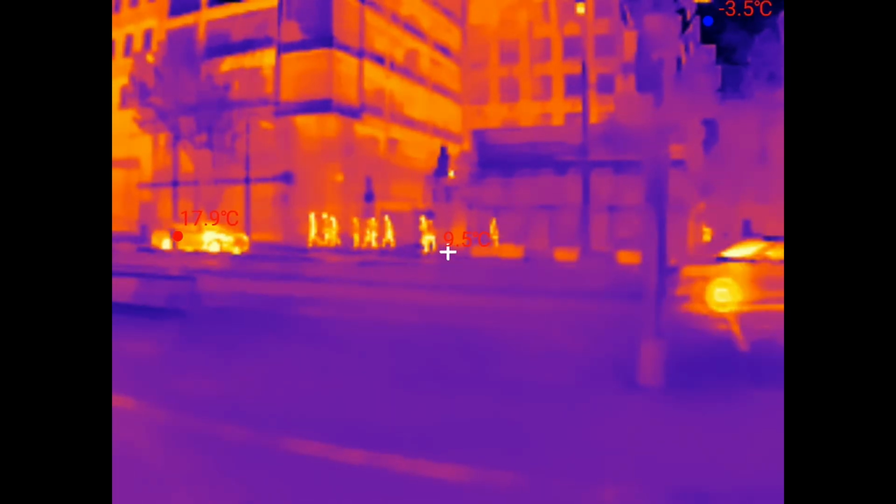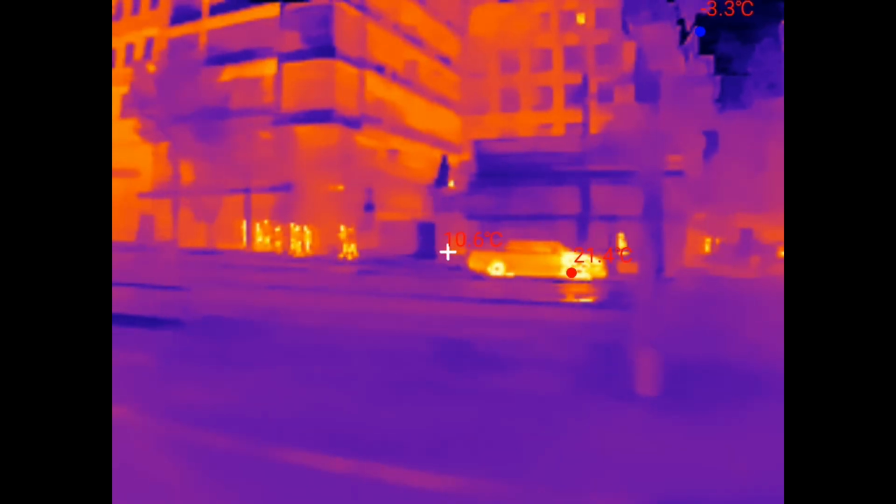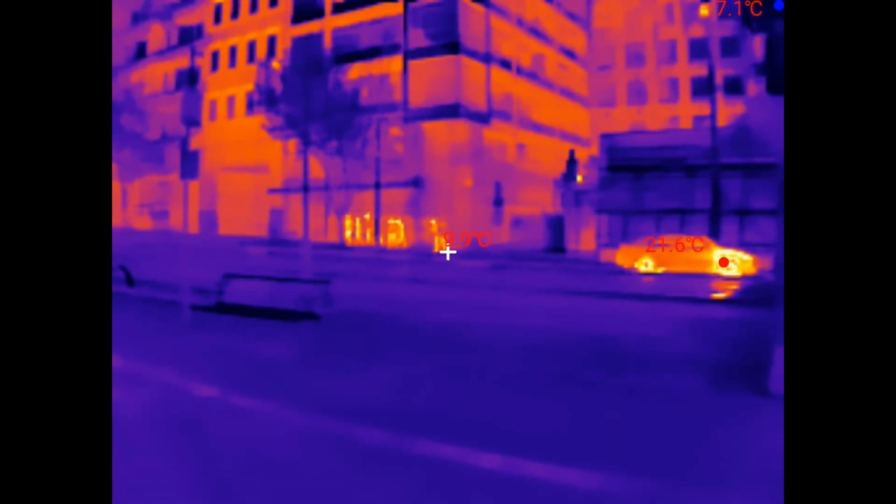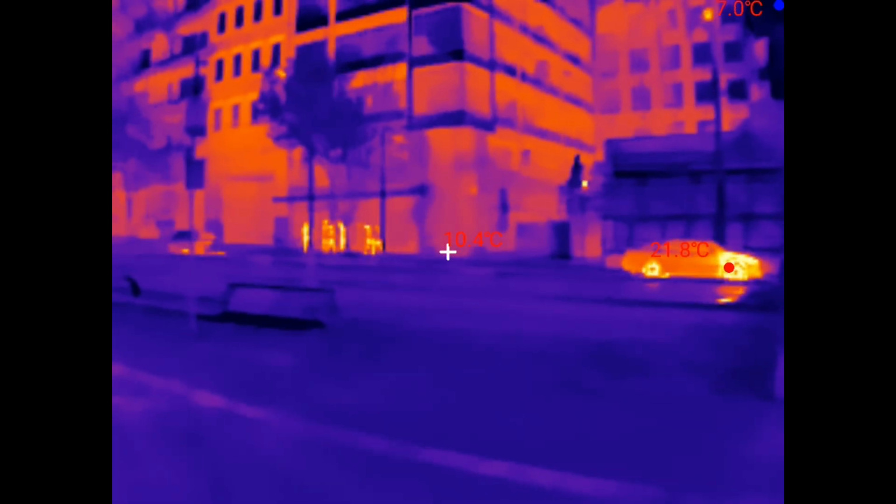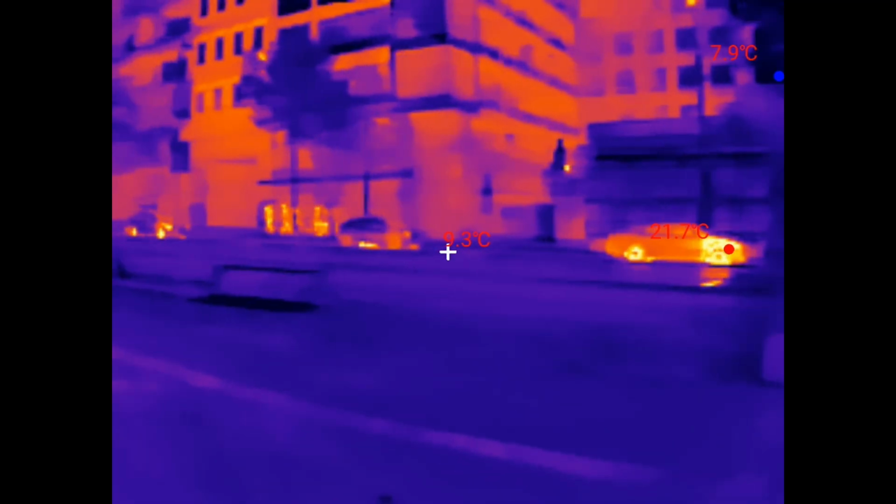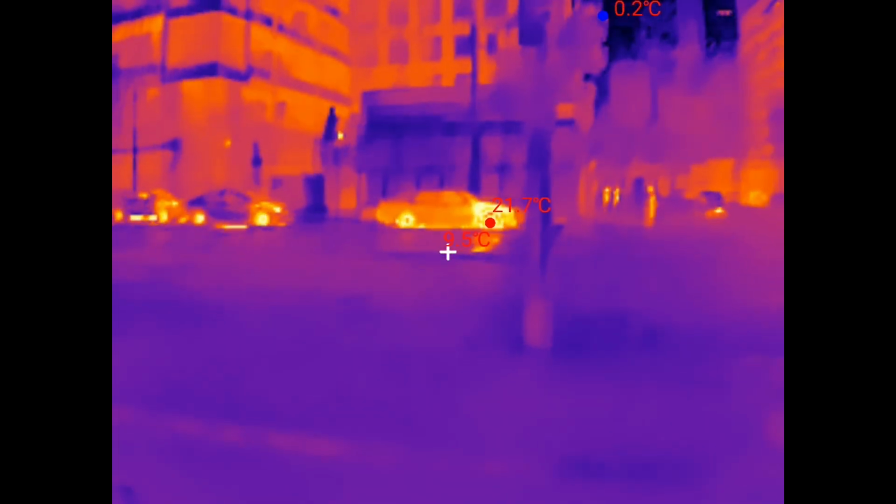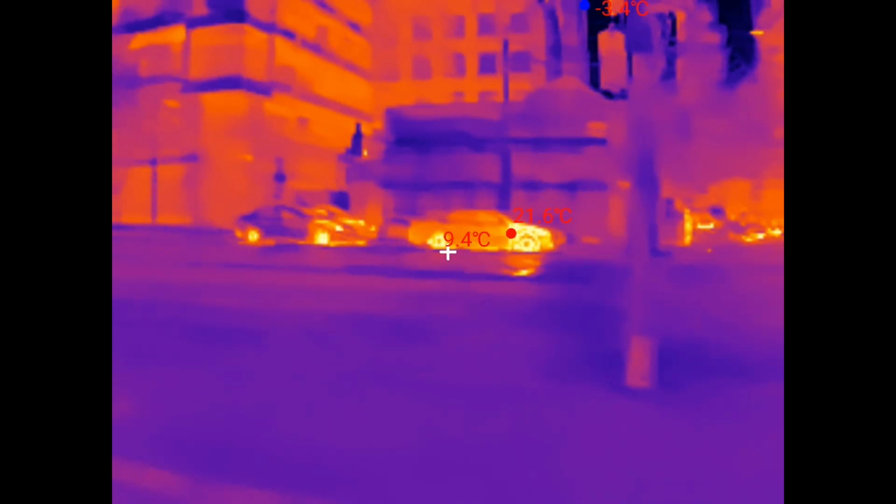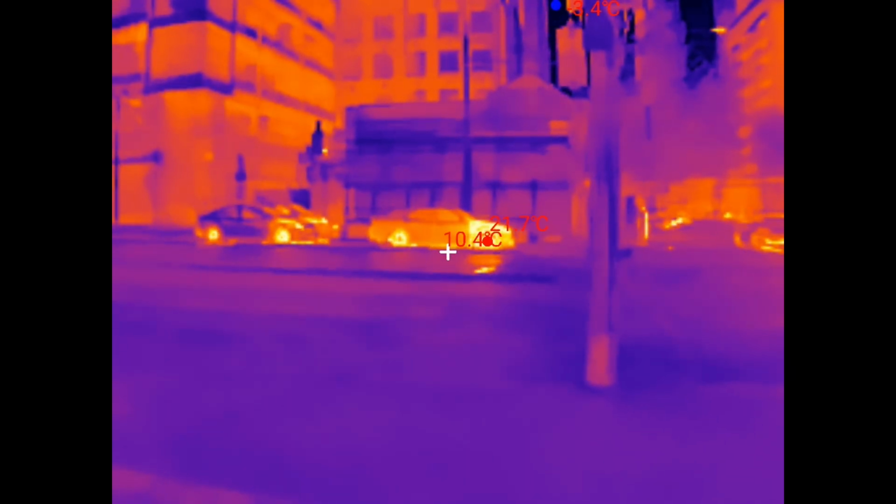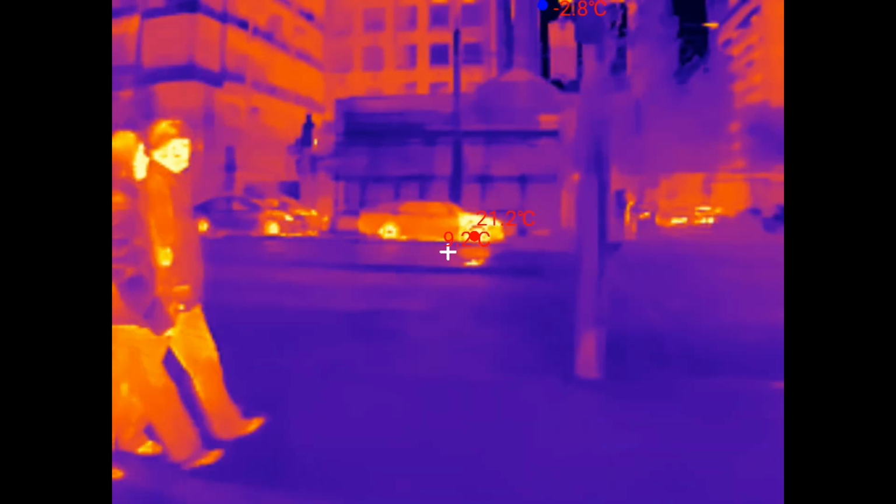So just across the road now, and you can see there's a bunch of people walking, like a big crowd of people, and you can count them: 1, 2, 3, 4, 5, 6, 7, 8. Yep, it's about 8 people. Pretty close up to the details of the car as well. The front of the engines are showing up hotter.